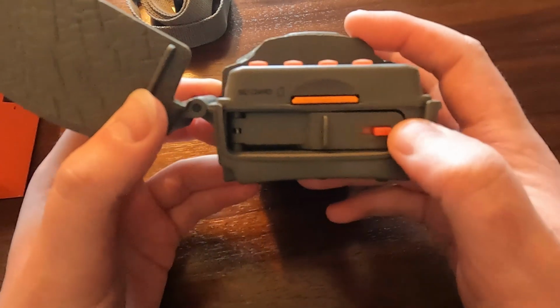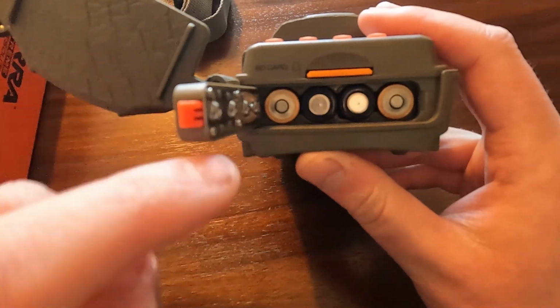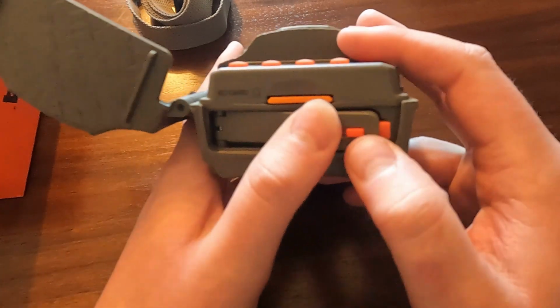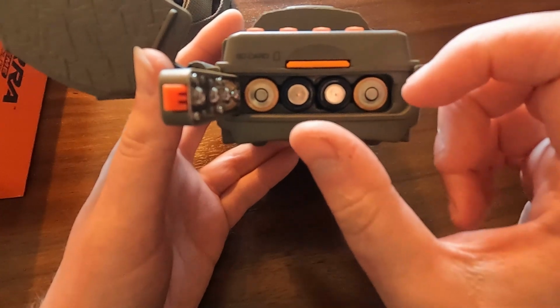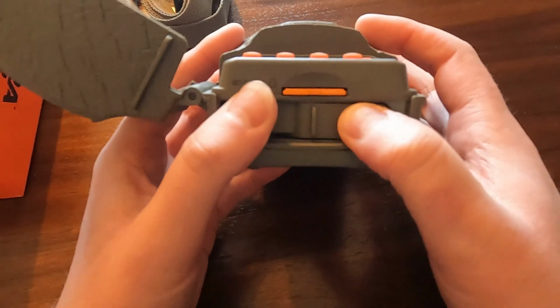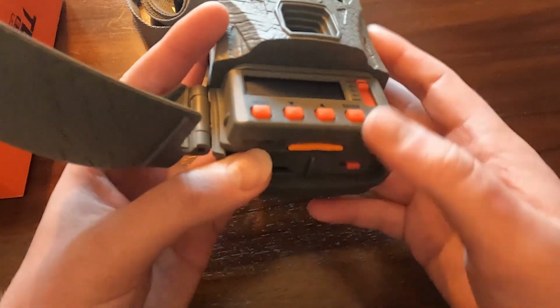This thing needs a ton of batteries. I don't have any experience with trail cams, but I was really surprised it takes 8 AA batteries in here. It does not look like you can use a rechargeable cell, like an 18650, something like that, in here. It needs to be AAs or rechargeable AAs. And the SD card works like every other SD card does. Push it in, it clicks, and you're good to go.